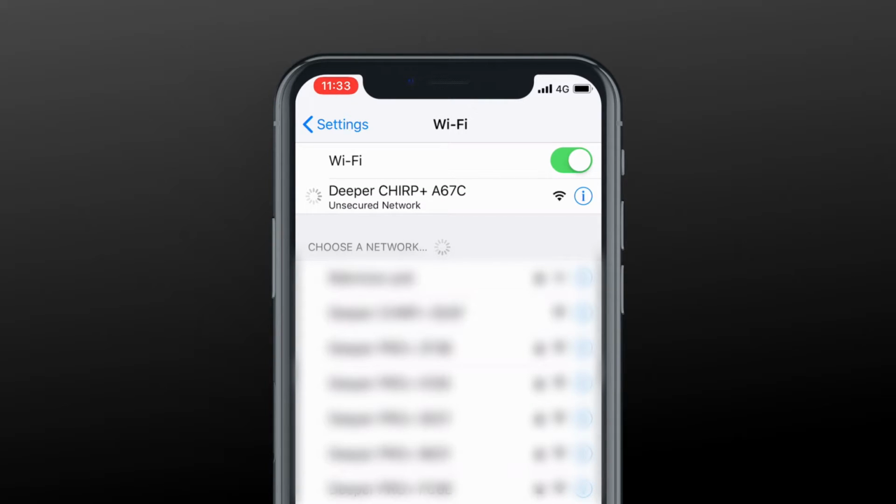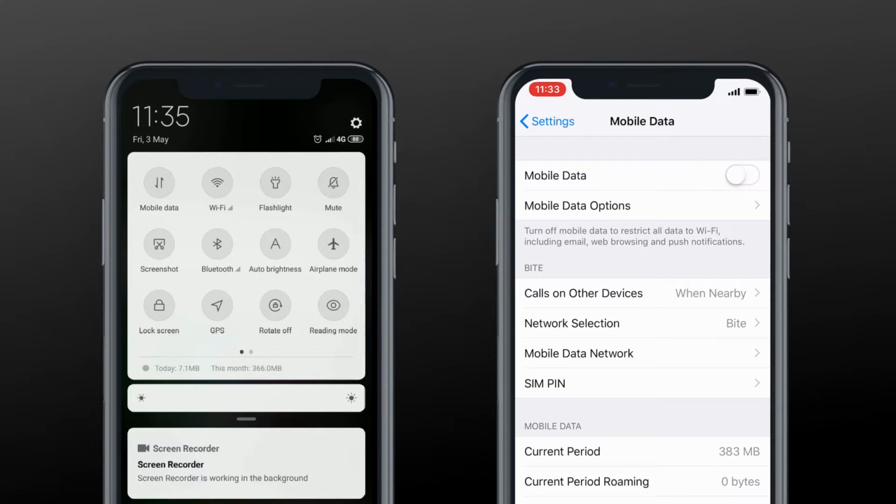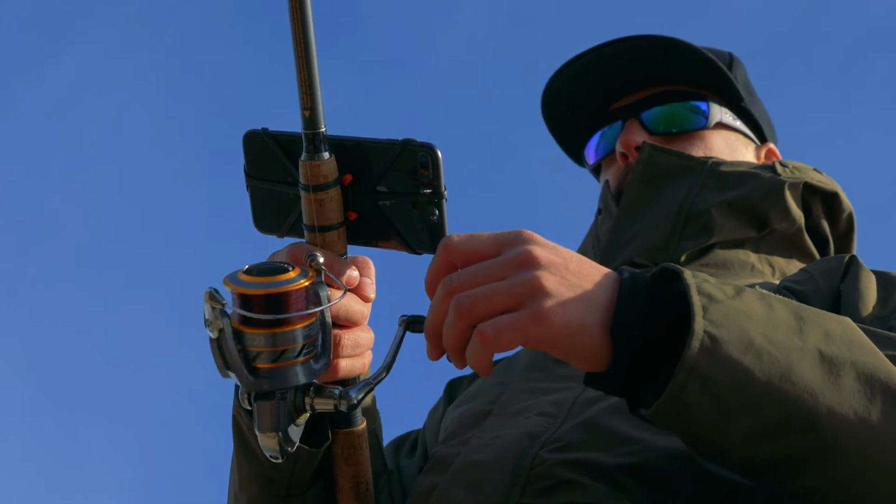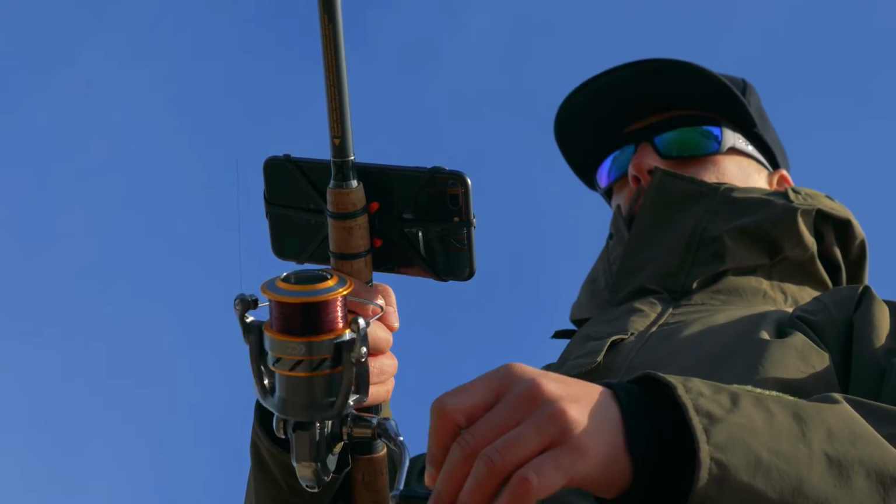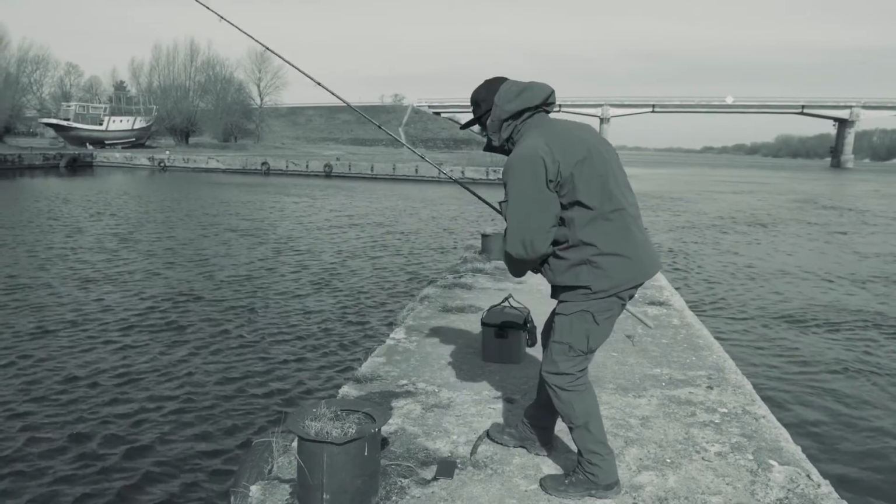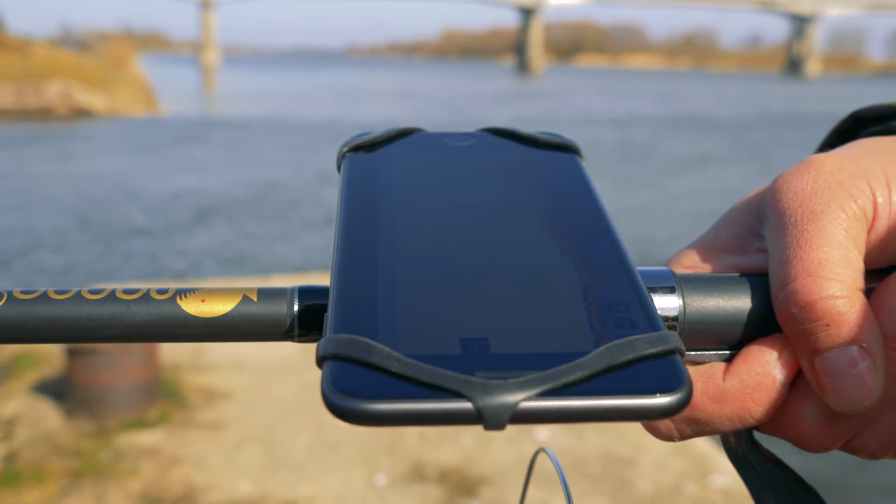To achieve the maximum connection range, you should turn off mobile data. If you have an iPhone or iPad, you should also switch off the Wi-Fi assist function. Always position your smartphone or tablet in a way that will allow you to easily receive the Wi-Fi signal from your Deeper sonar. Do not put it in your pocket or on the ground or behind objects. We recommend using the Deeper smartphone mount, which attaches directly to your fishing rod.